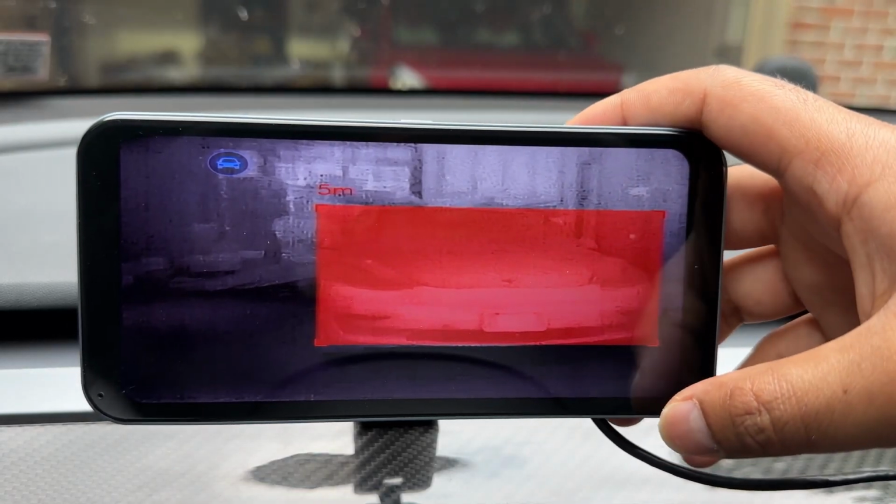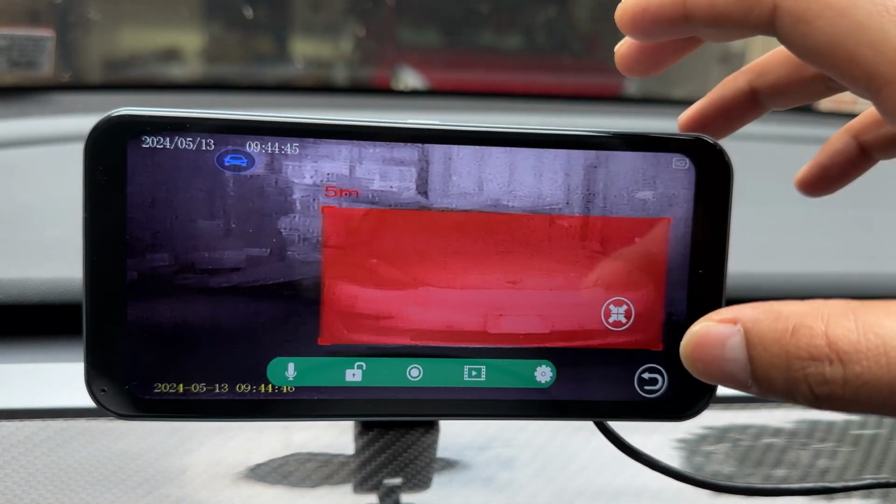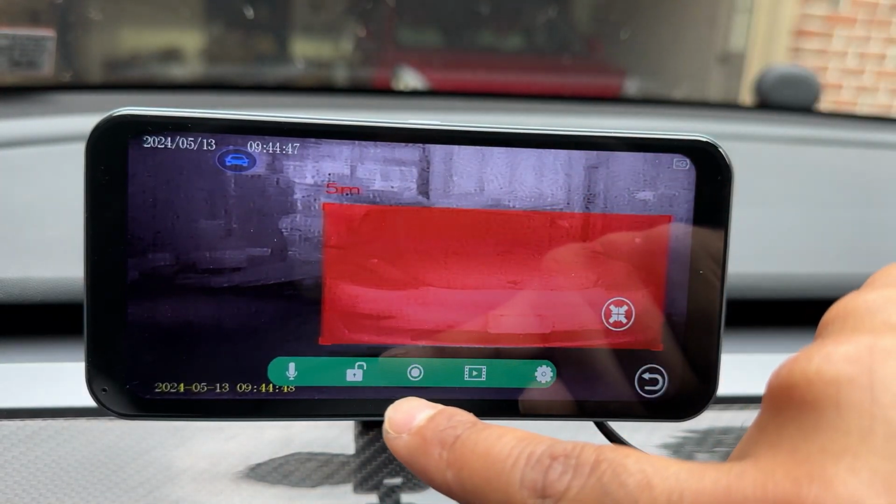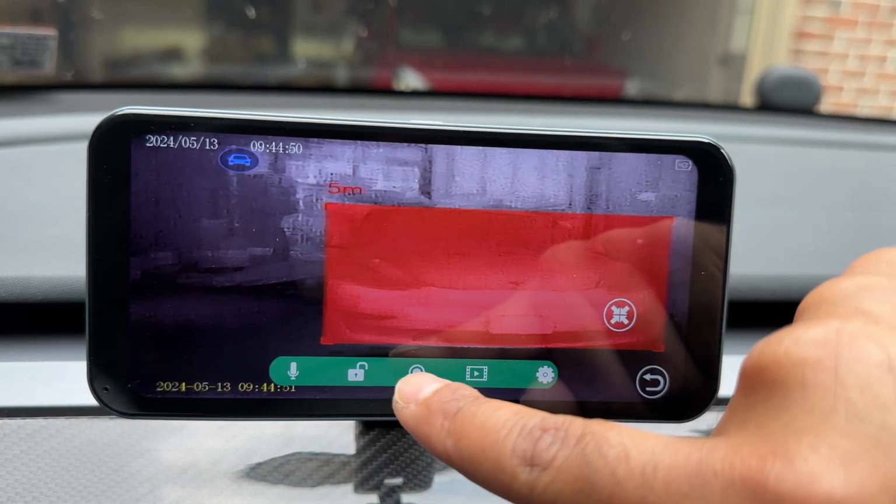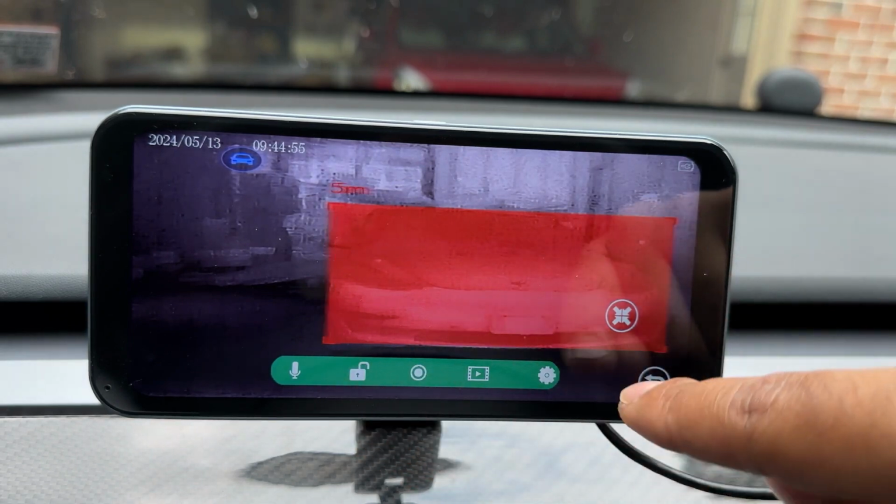So they do have a couple of settings. Because this is a touch screen, you just swipe on the corner here. The setting menu pops up. It is continuously recording. It is for the loop recording as well as for the time-lapse recording. So I'm going to stop this here so I can change the setting.